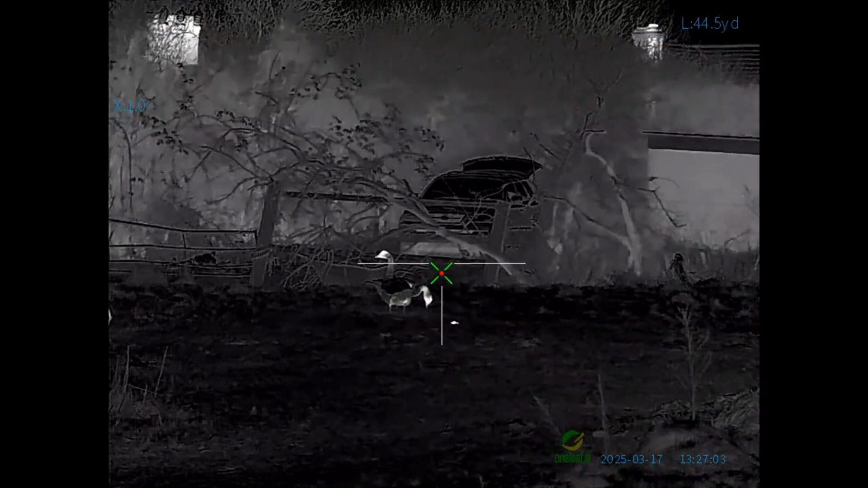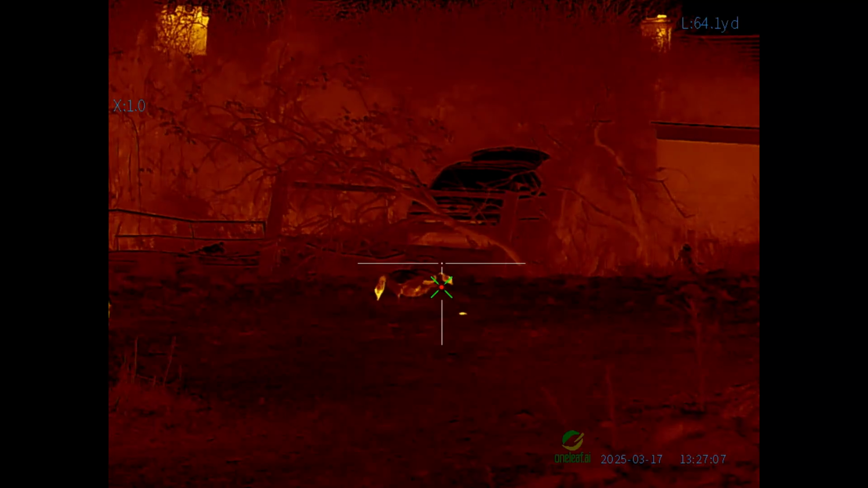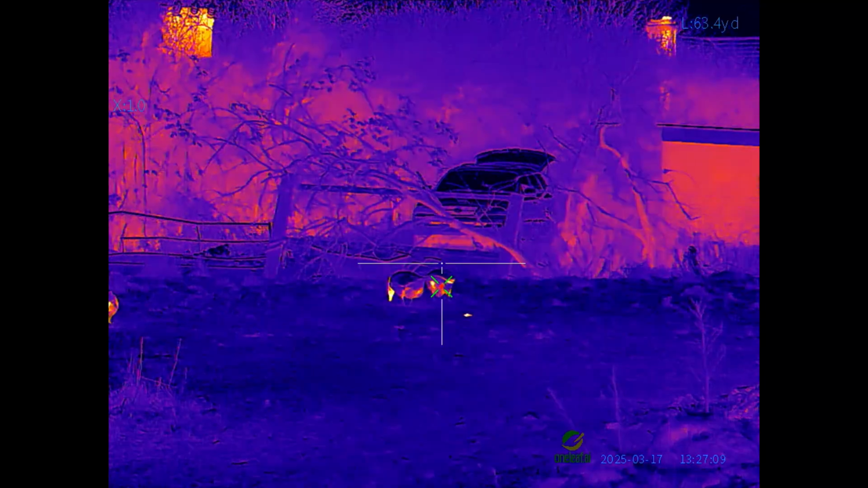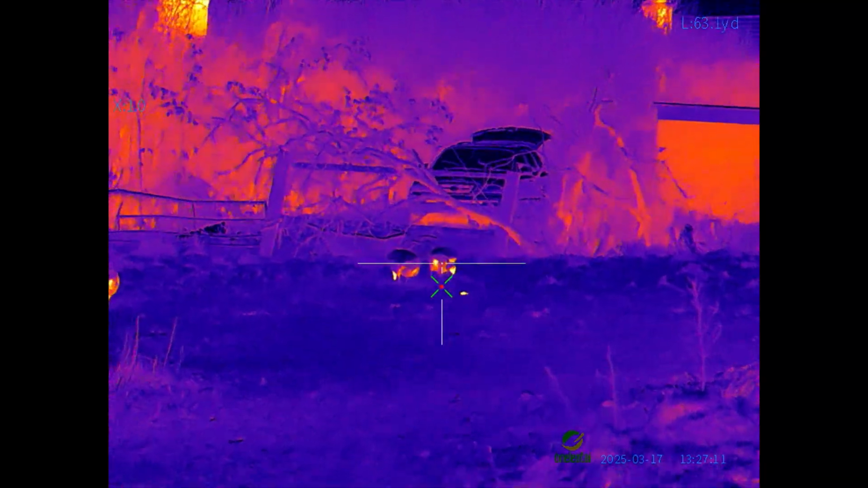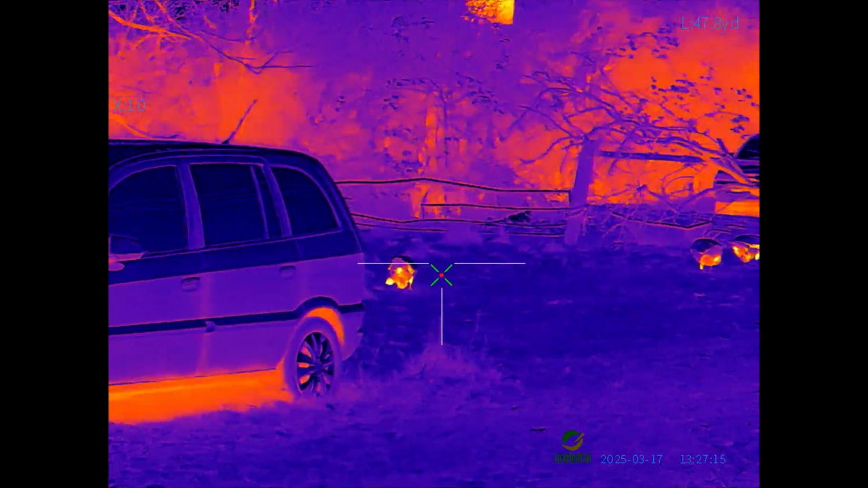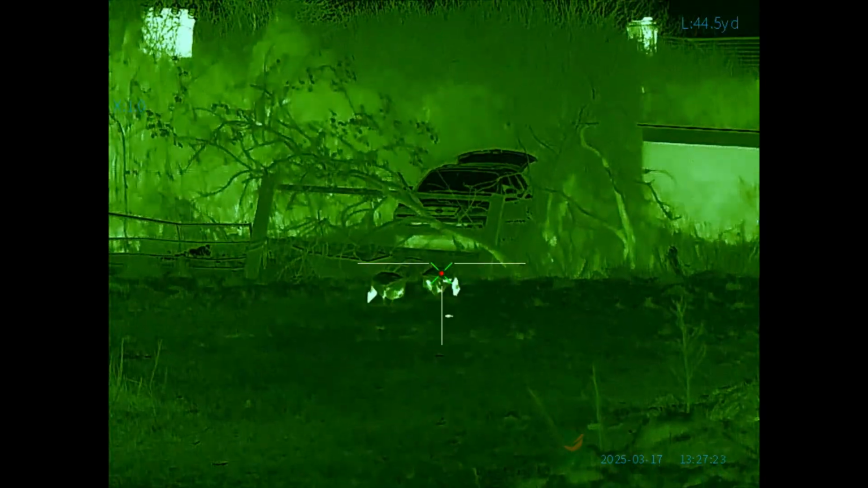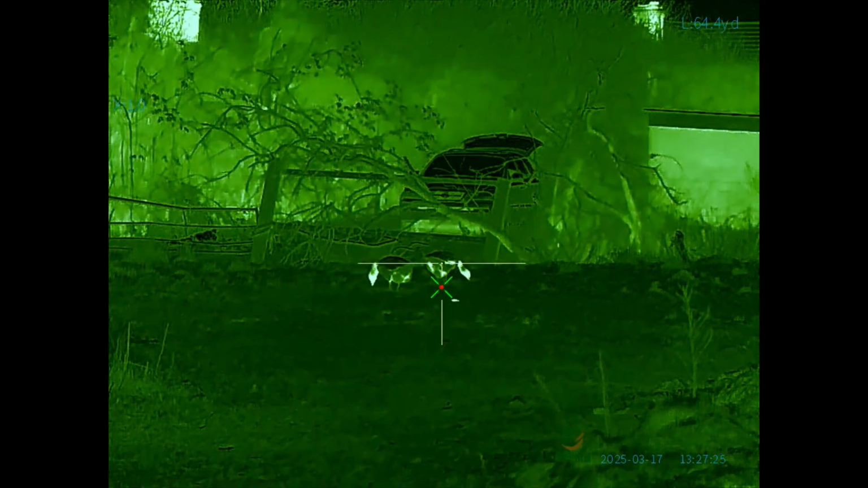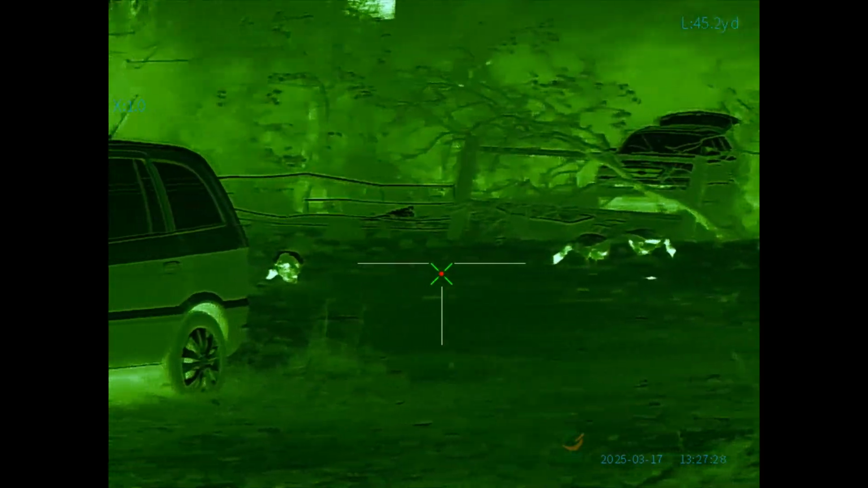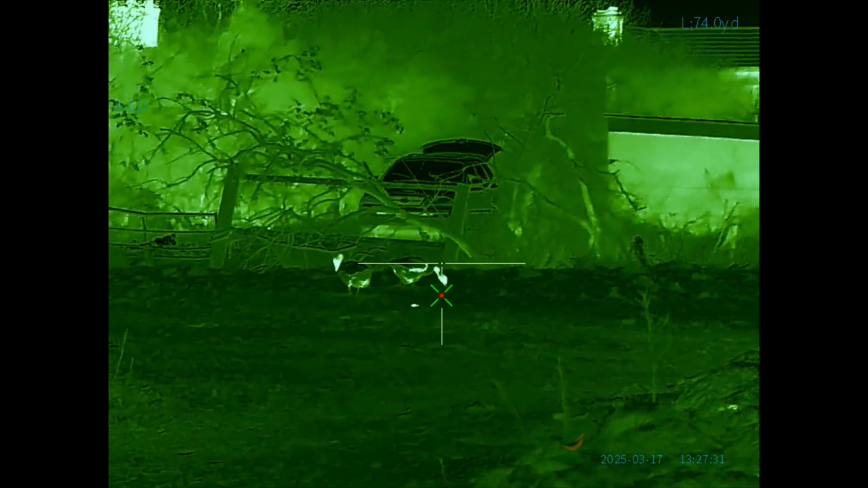White Hot, that looks nice and clear as well. Sepia, Iron Brow, it's a proper old school medieval name, that bad boy, innit? Rainbow, yeah, not sure about that one. Night, you know what, this green I think is actually pretty good. I might end up using that.